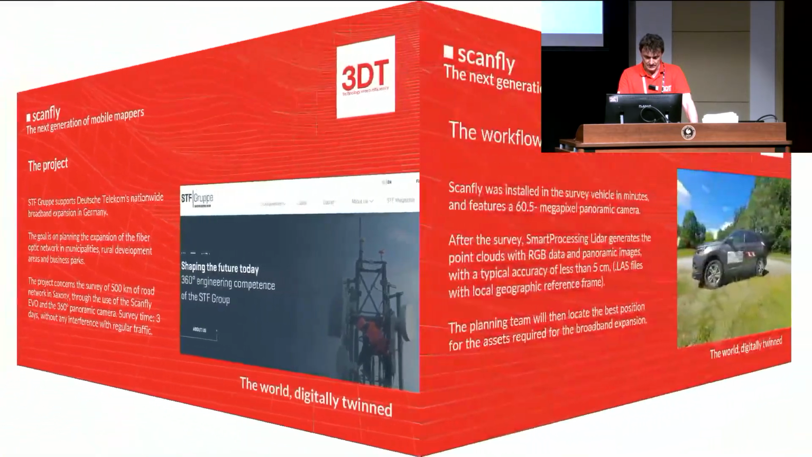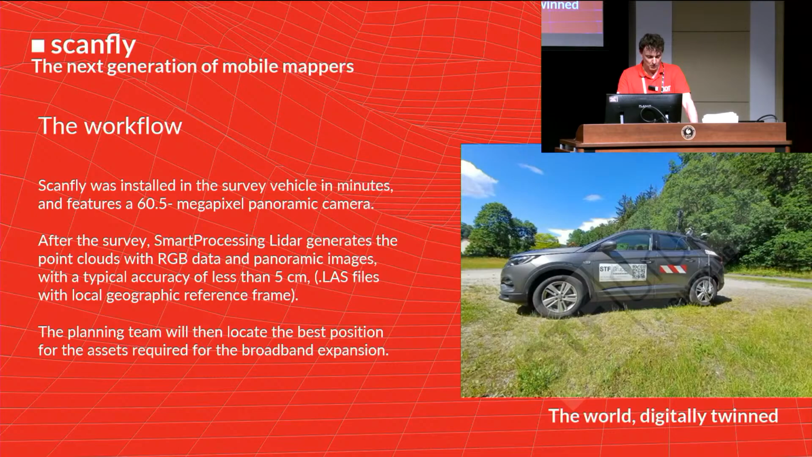And this is the background. The workflow they wanted, and they did, is installing the Scanfly on their vehicle in a couple of minutes, and the camera as well is fully integrated. And then they make the survey. In the office, they use Smart Processing LiDAR, our software, to generate georeferenced point clouds with the RGB color data, and to export in .las file. And the accuracy they want to have is 5 centimeters. So more or less 2 inches, something like that.